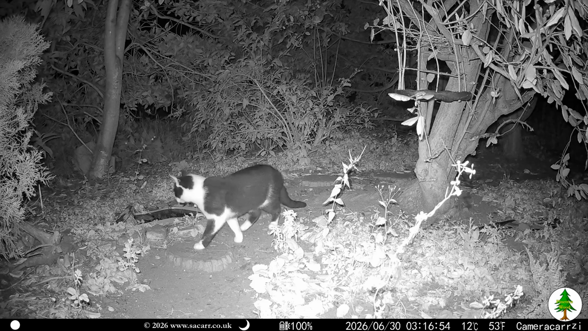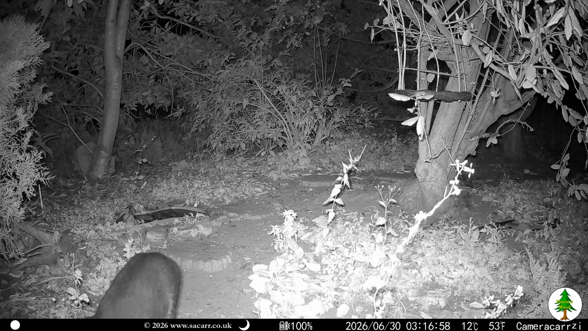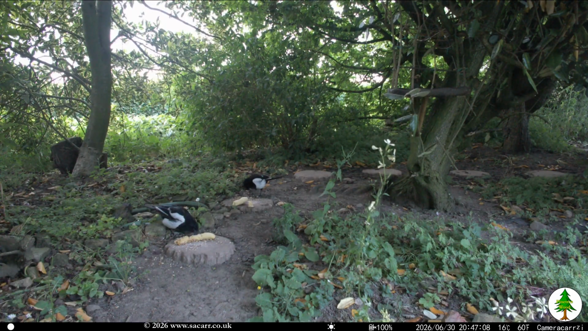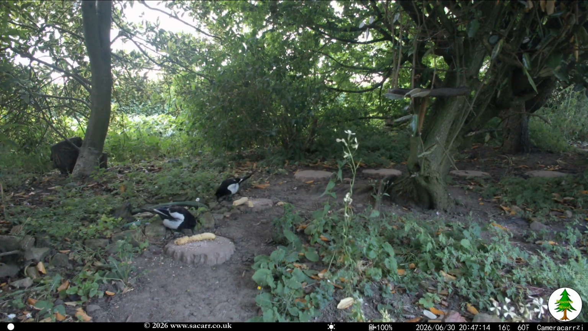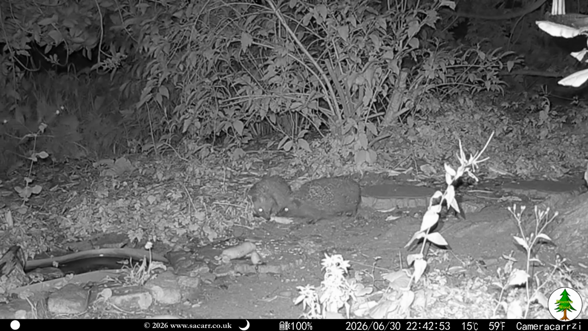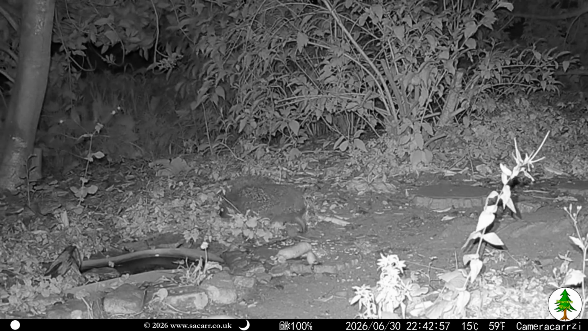Tuxedo passed through about 90 minutes later. The magpies were there on the evening of the 30th, eating some seed and bananas. Heading towards 11 p.m., both Cherry and Holly showed up in a rare joint appearance, ending the June captures.